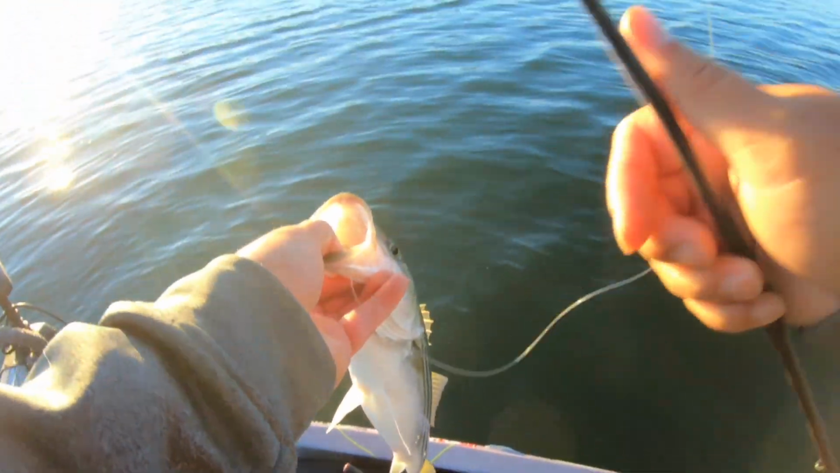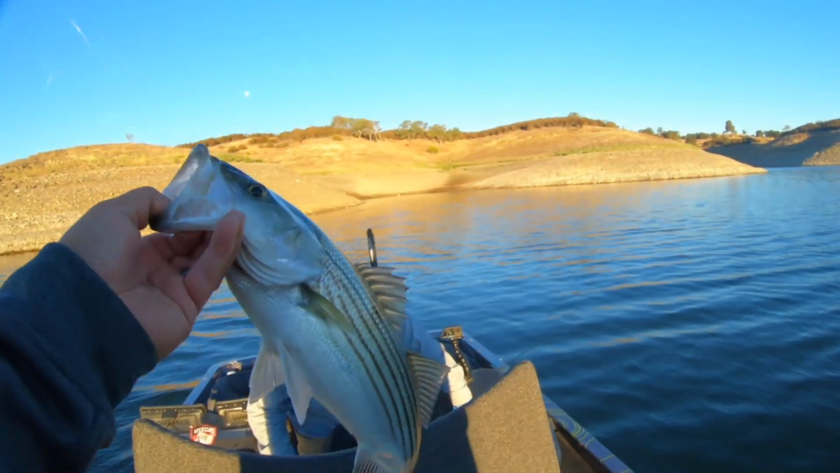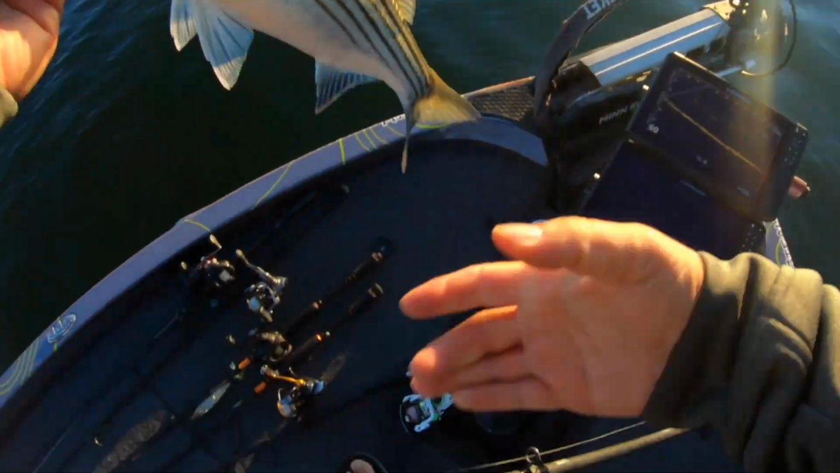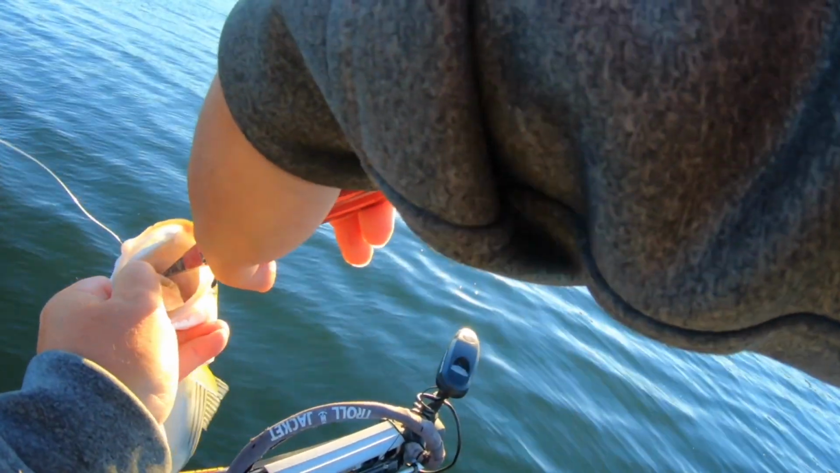There we go. Swallowed the tailspin. Okay. Swallowed it. These things fight hard, man. Nice little striper. Tons of them down there on the graph too.